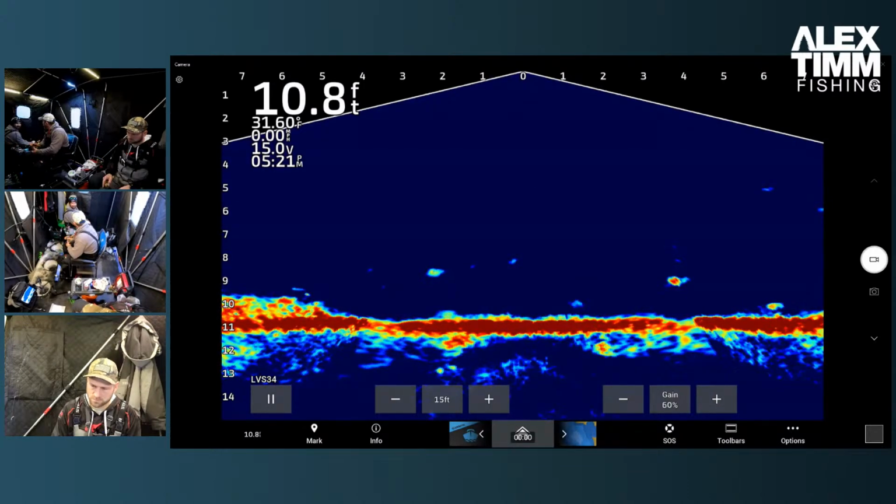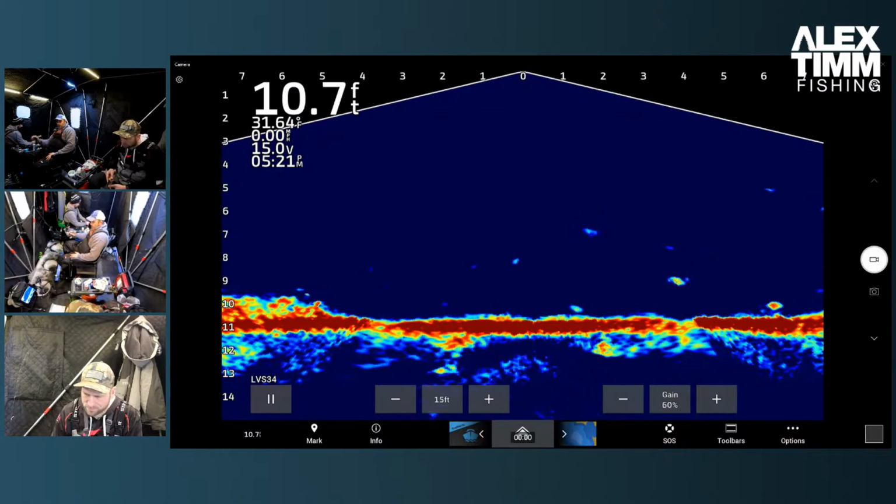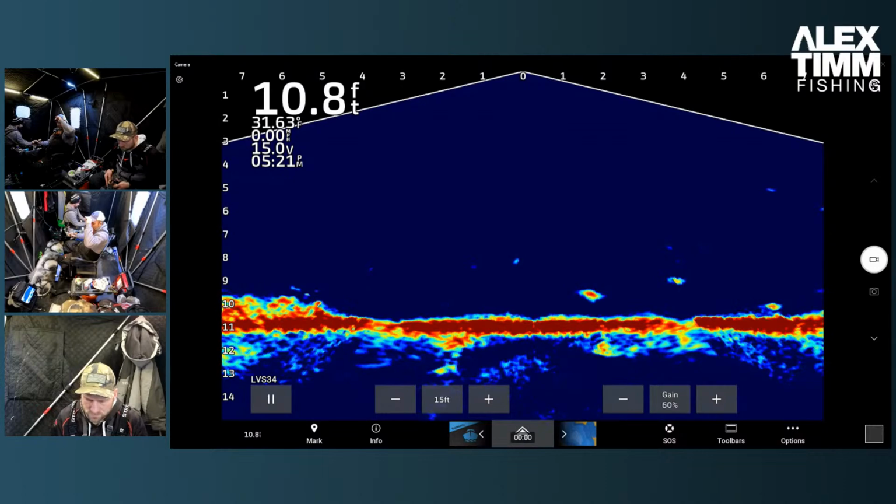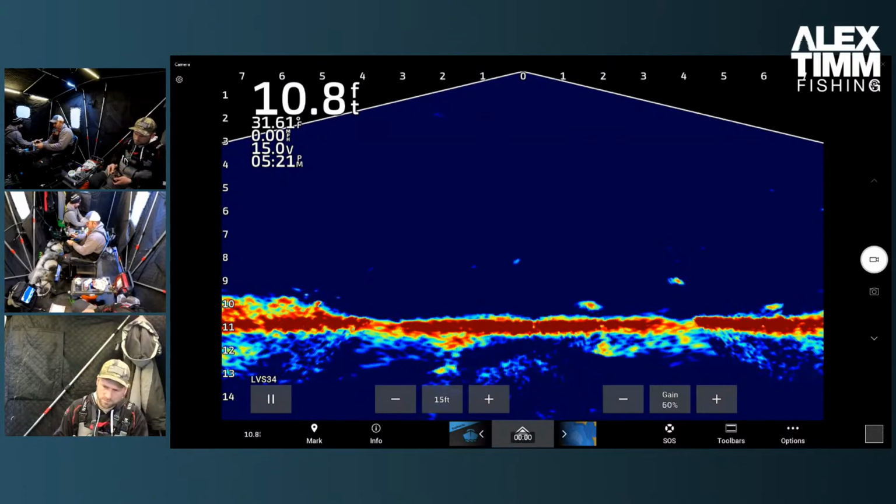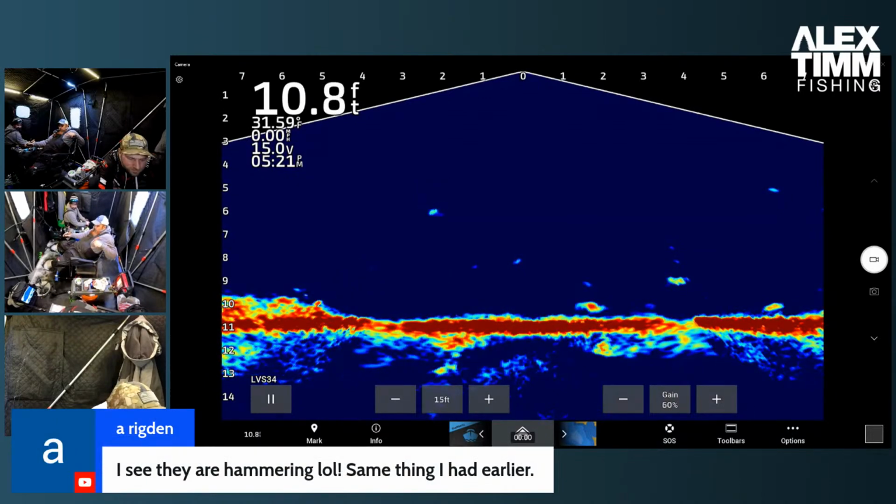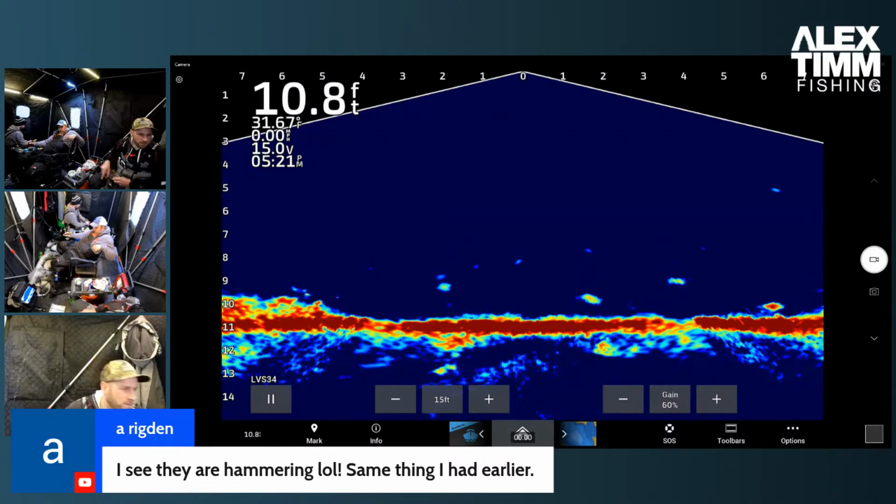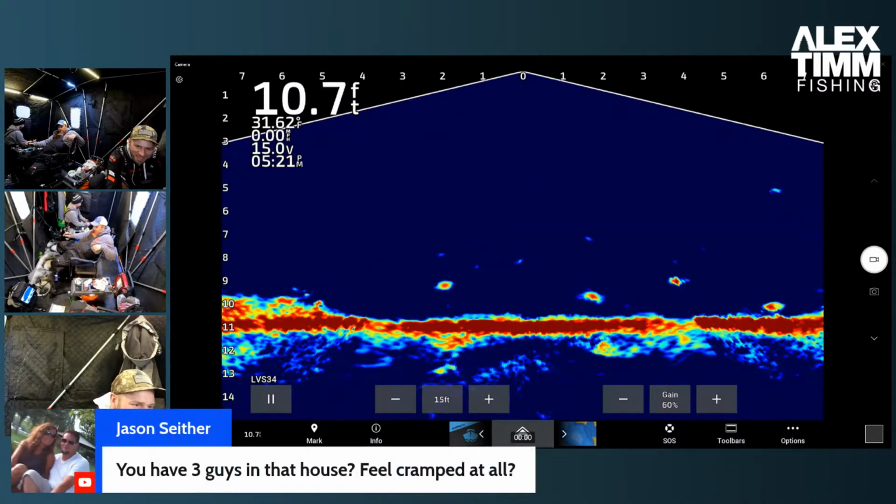Just put another shrimp on. No, stay on. I should see if I have shrimp left after all that massive jigging. Yeah, we're good. Got a little bit. Alright. See, they're hammering them. Same thing I had earlier. Tons of fish everywhere.